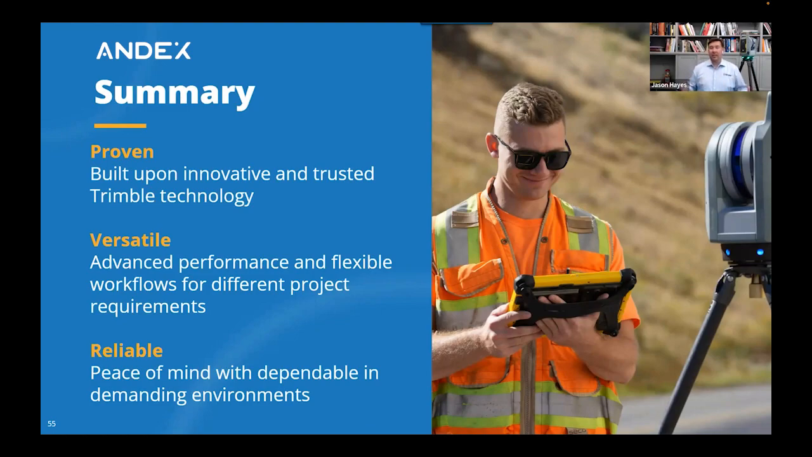As I said, very excited about the Trimble X9 with these three core terms that we use to describe it: proven, versatile, and reliable.